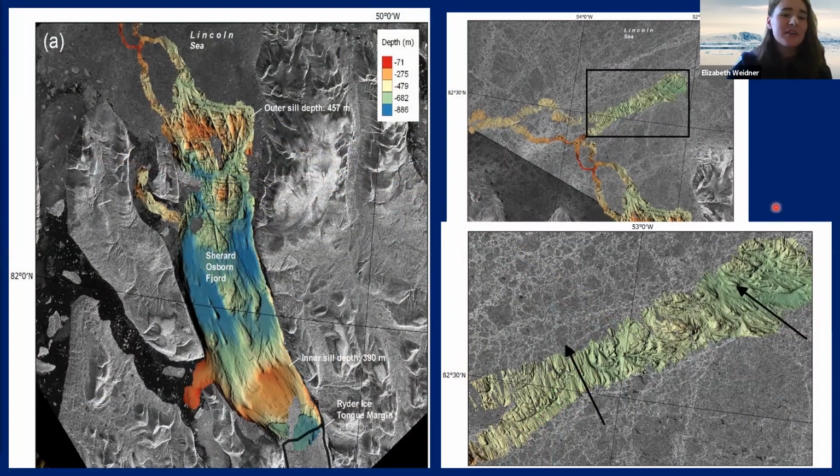On the left here, you can see Sherard Osborn Fjord. First thing is we discovered it has 2 sills, not just the one. So there's an outer sill. It's rugged. There's a lot of jointed bedrock here, and it's 457 meters deep. And then on the inside of the fjord is this much smoother, shallower inner sill, 390 meters deep. In between, there's a trough, a basal trough, and there's a number of interesting topographic features there as well.